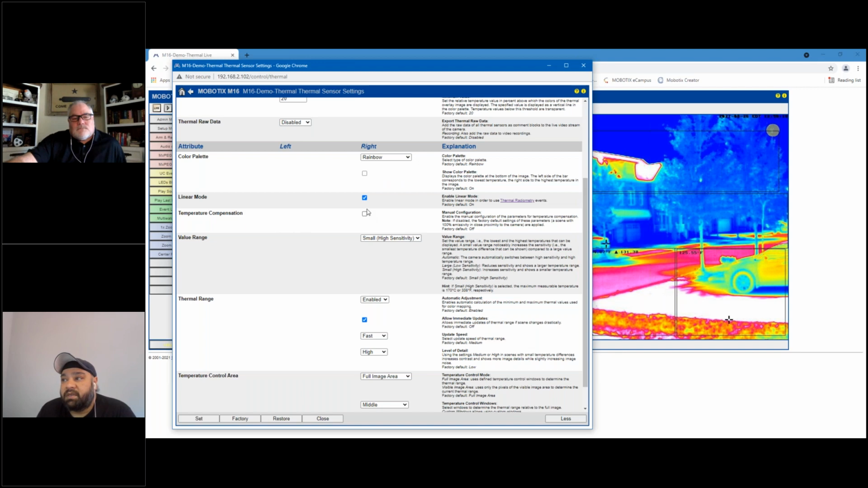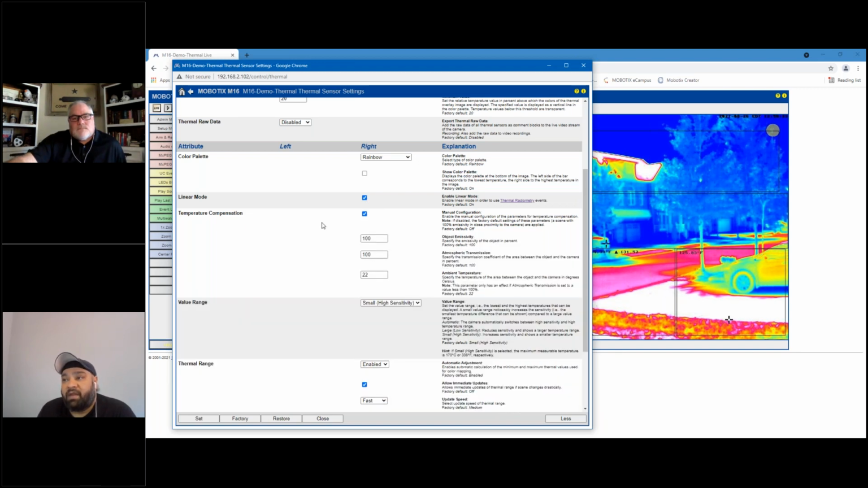There is a temperature compensation and linear mode, typically used for very accurate detection down to the decimal. Again, the temperature compensation is used for calibrating the camera to detect a heat source, based on how far the camera is and what the environment is. If it's human temperature that you're trying to capture, object emissivity comes into play, atmospheric transmission, and of course ambient temperature.